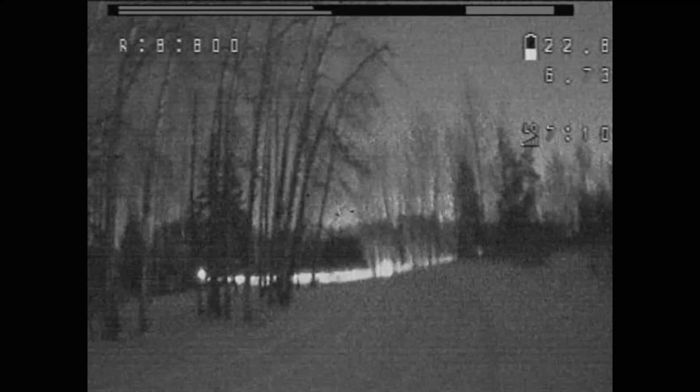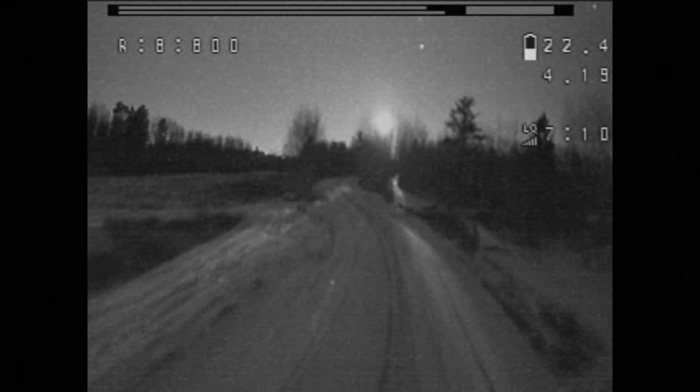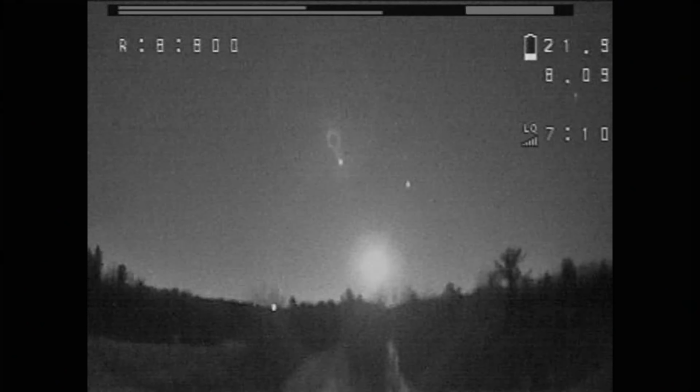God, look at what that moon does. That's so wild. When you have something that's ultra low light like this, that moon putting off that much light is just crazy. This is so cool. No frickin' way.